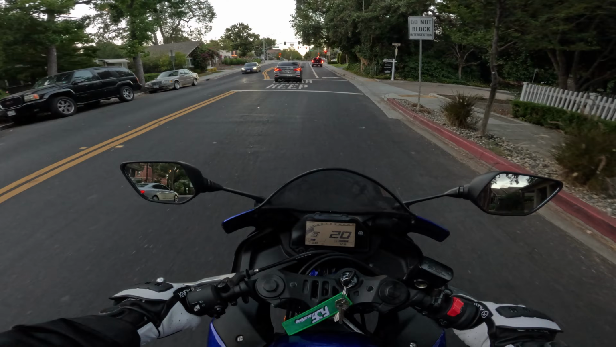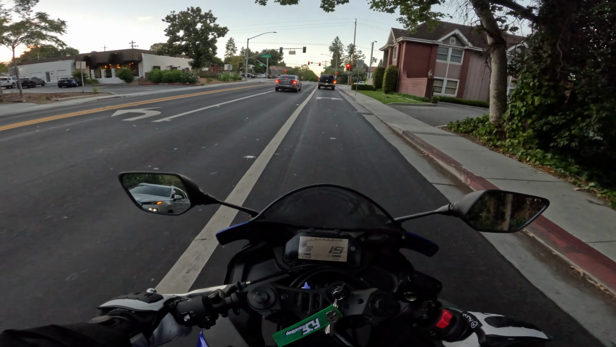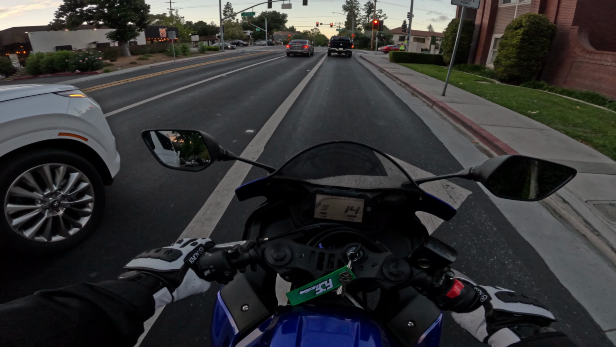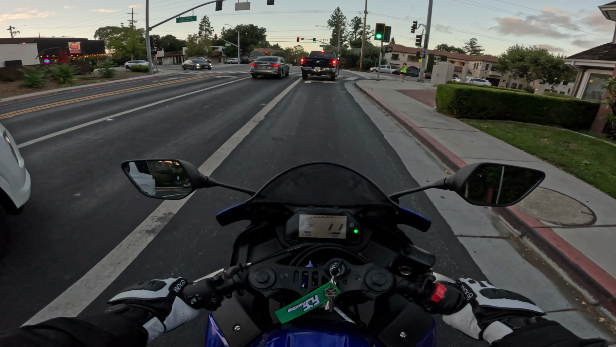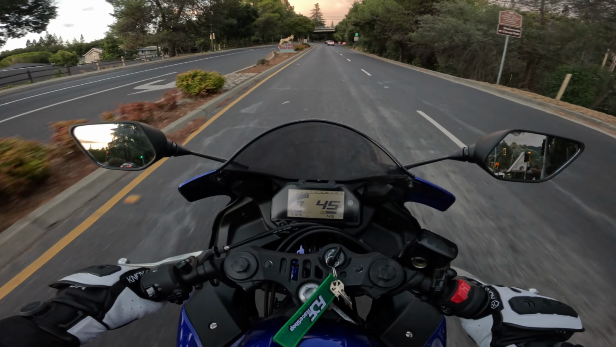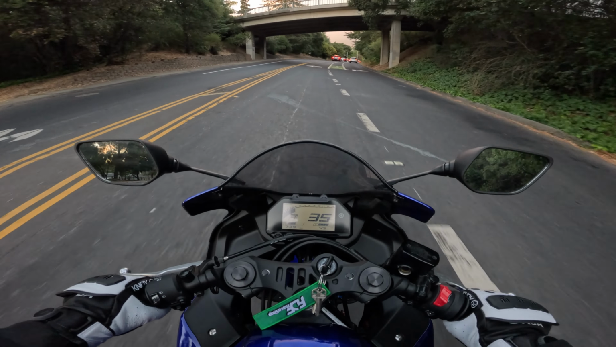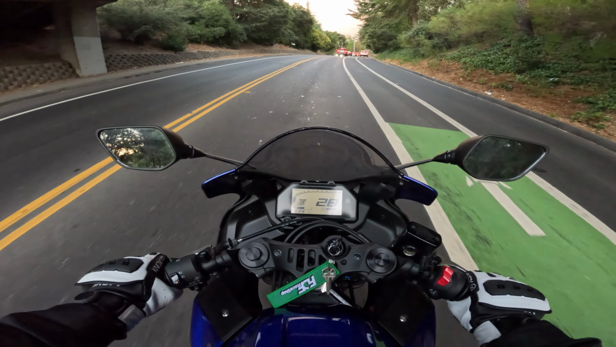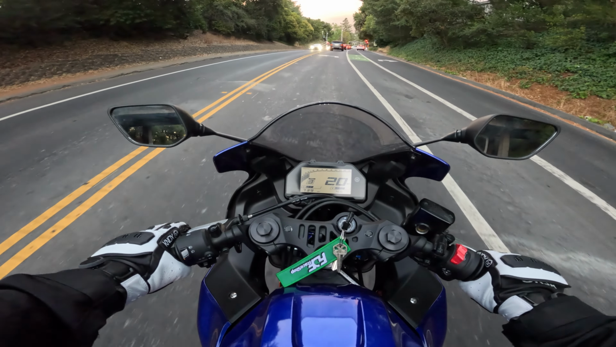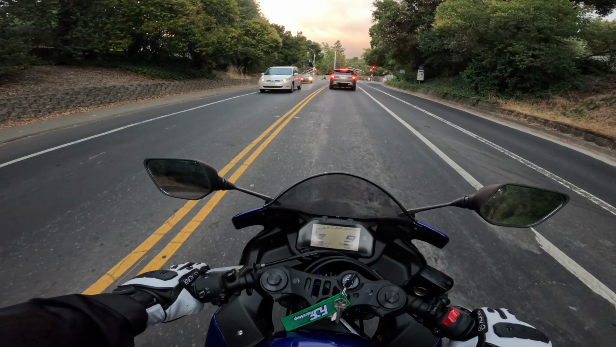Dude, it's been like 3 days since I've had this bike, and I'm getting a little bit more comfortable, just a little bit. I wouldn't say anything like too comfortable. Ooh, Karen did not like that. Boom. Oh, getting better at these downshifts though. Down, rev. Ooh, that was clean. We getting somewhere with it, I'm telling you.